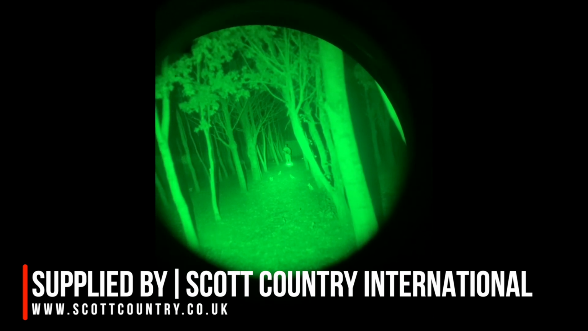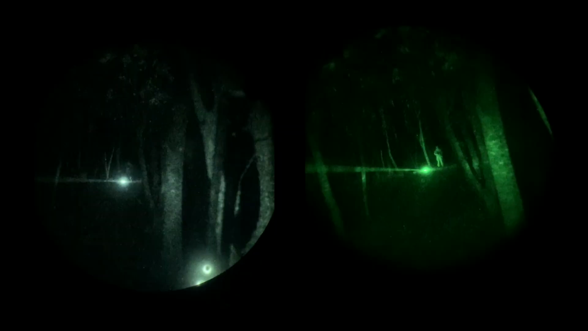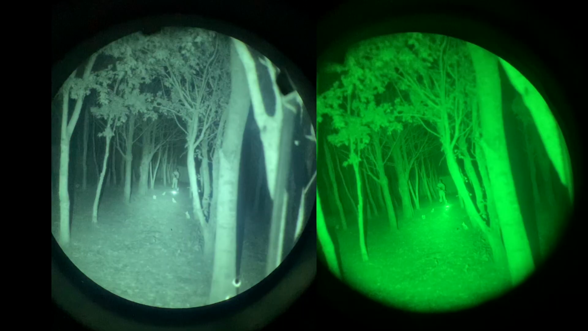Again, we could navigate with the MNVD 40s. It was still very, very hard to pick out a target without an illuminator. Again, side by sides with laser, and side by sides with the flood illuminator on.